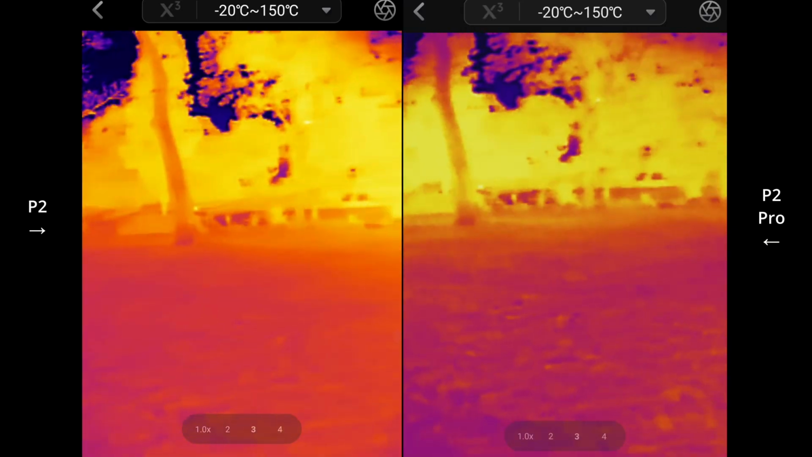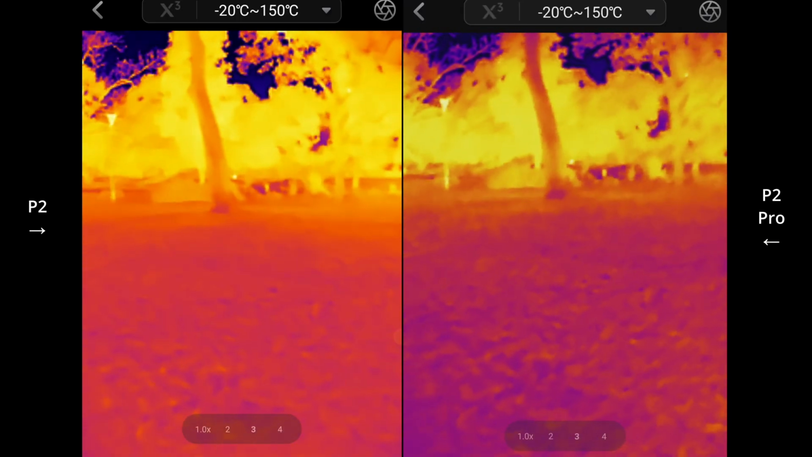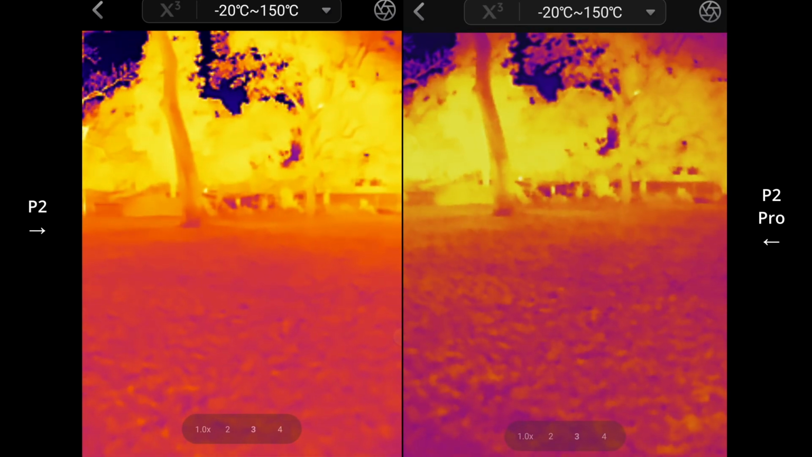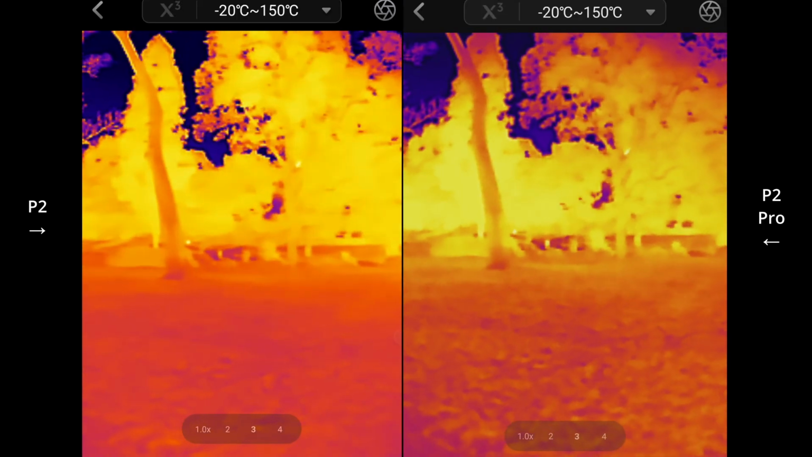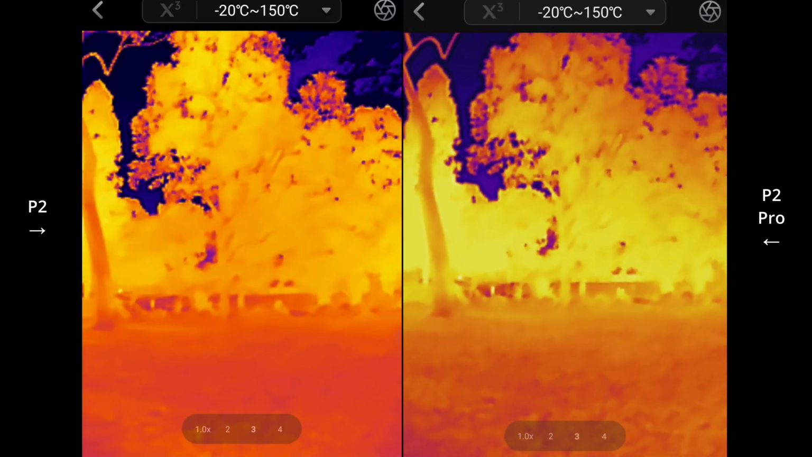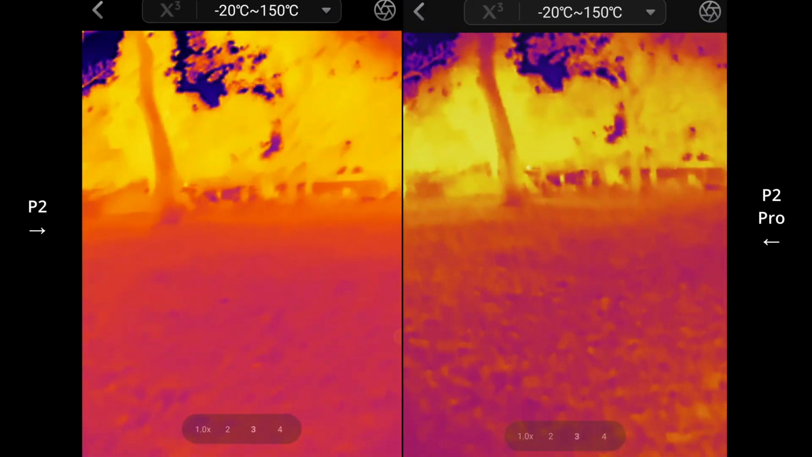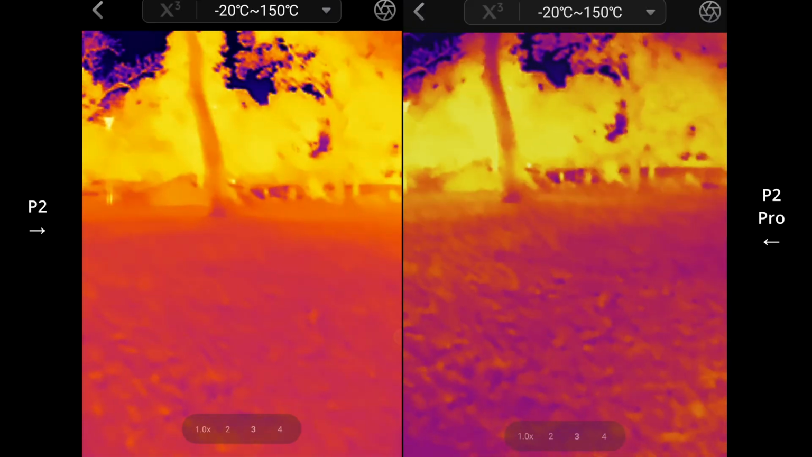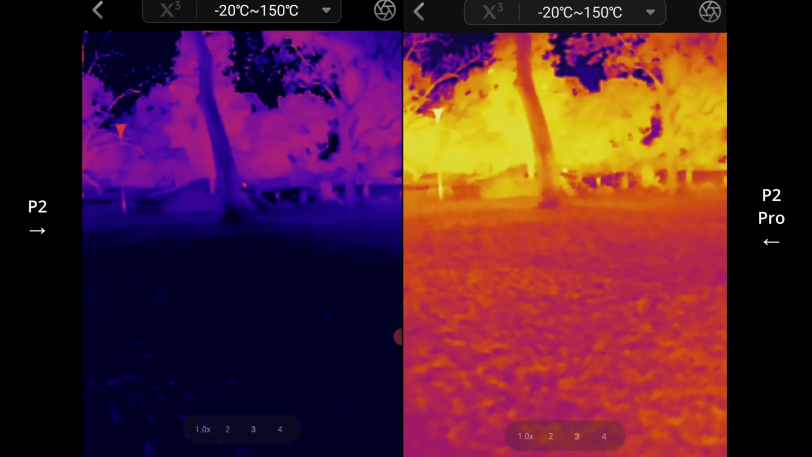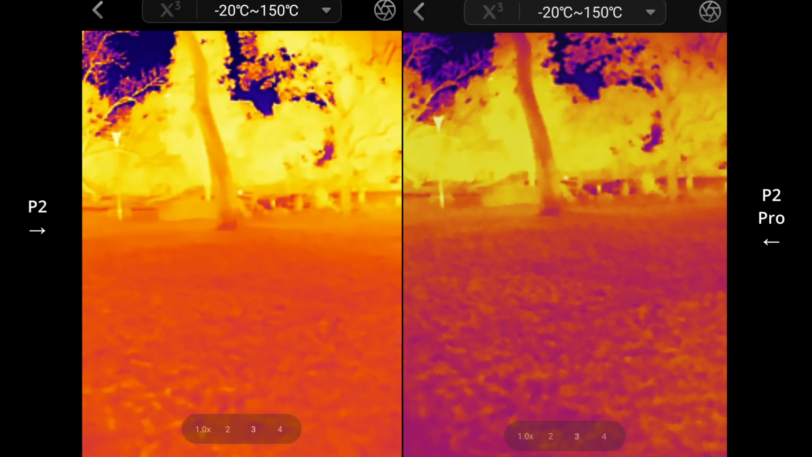Alright. So at this distance I can still sort of spot him there, right in the middle. It's hotter, but it's more difficult. And you could see a possum or something up in the tree there, right in the centre. You see, it's disappeared. And that's when those millikelvin values really make a difference. What can I do? Maybe just lower the brightness a bit, but still it just does it to everything. Nothing much really.